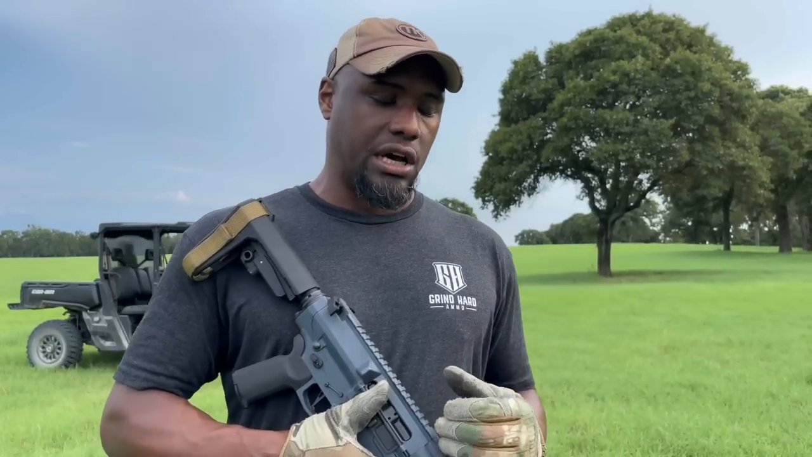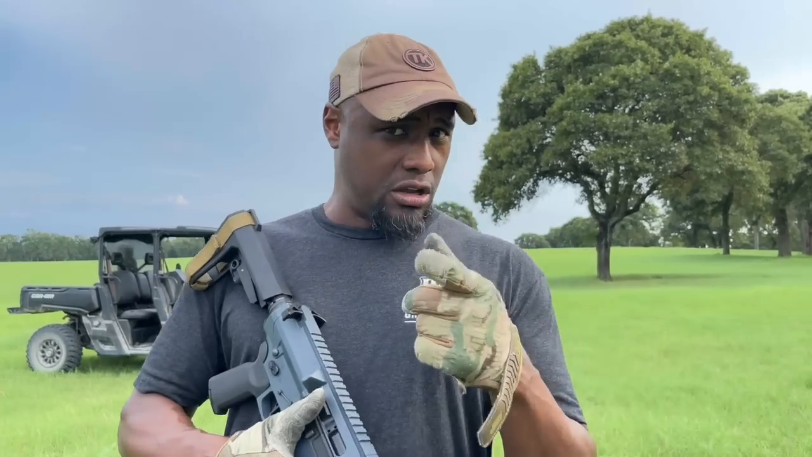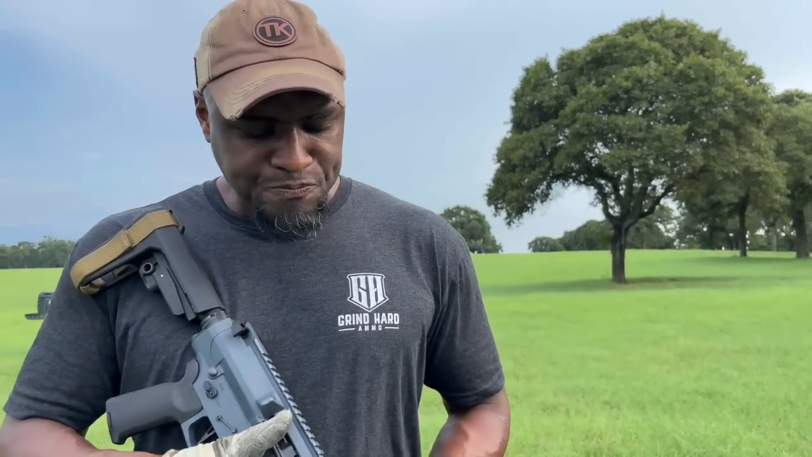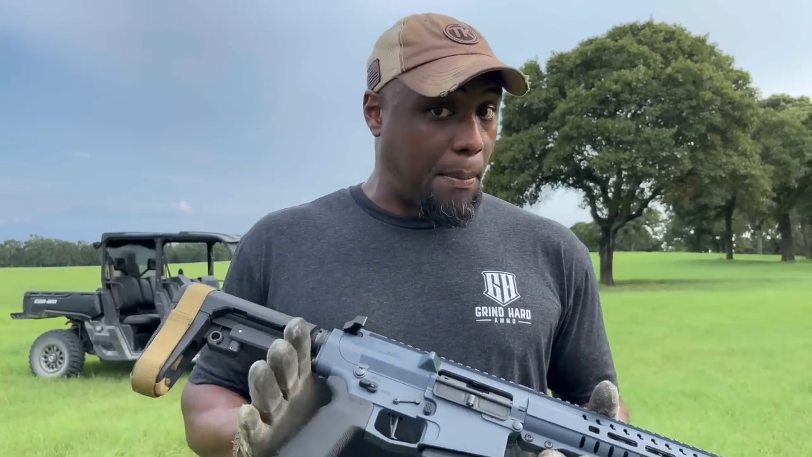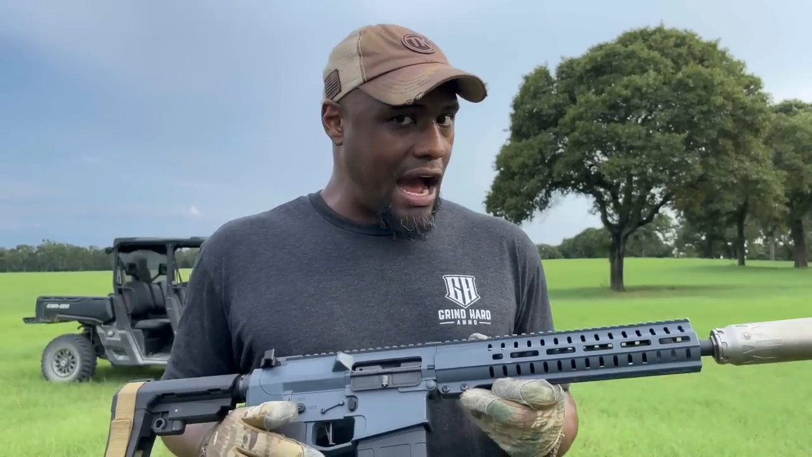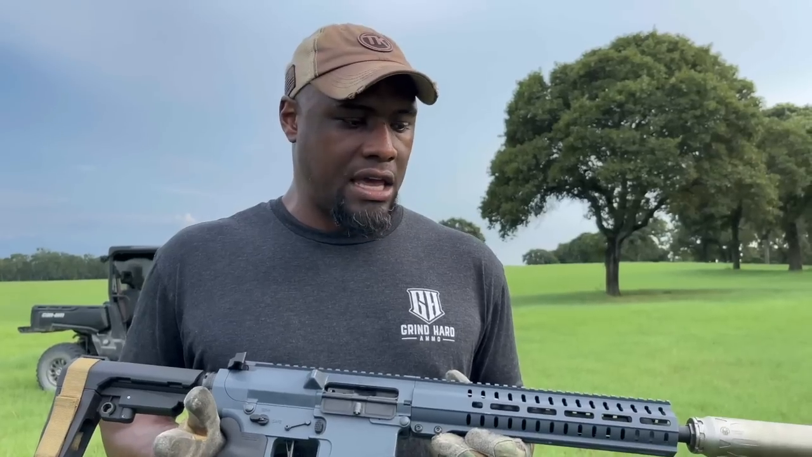It feels really good. I didn't mention this earlier. It's a 1 in 10 twist on this barrel. The performance has been pretty amazing on the pigs. I've dropped several pigs at some pretty good distance and really close.